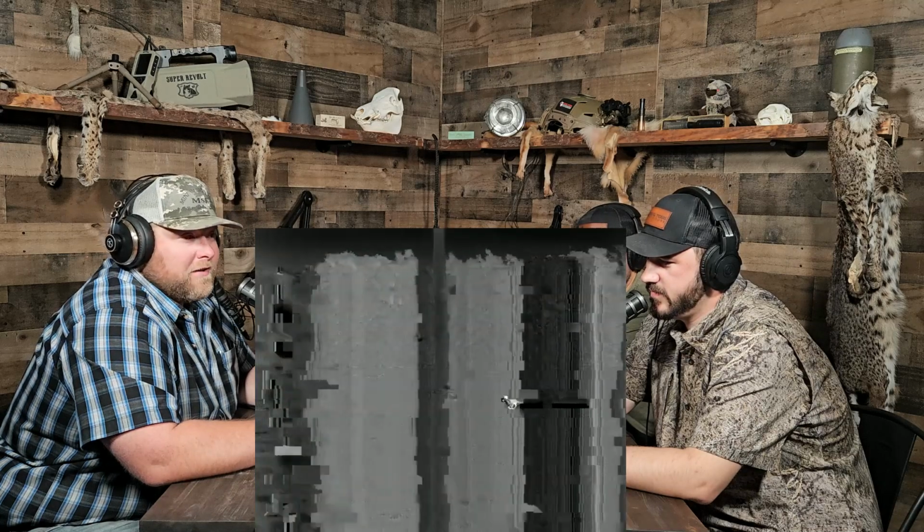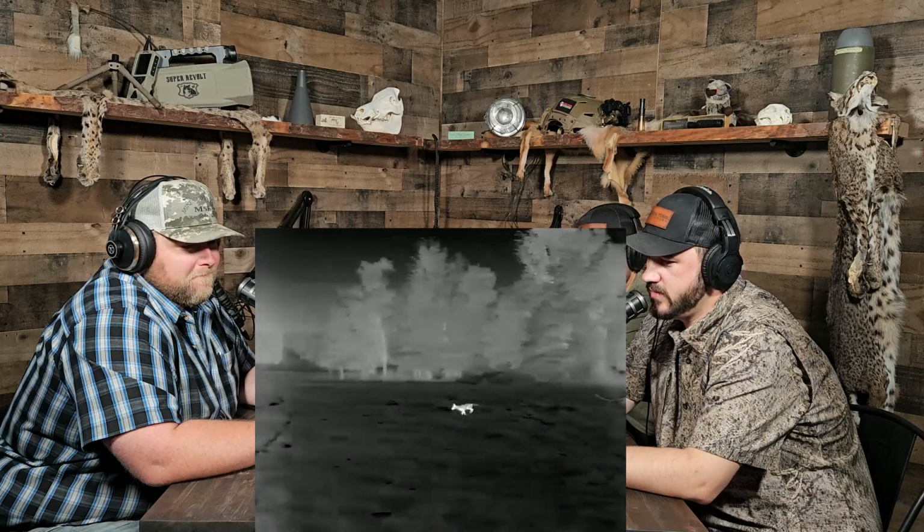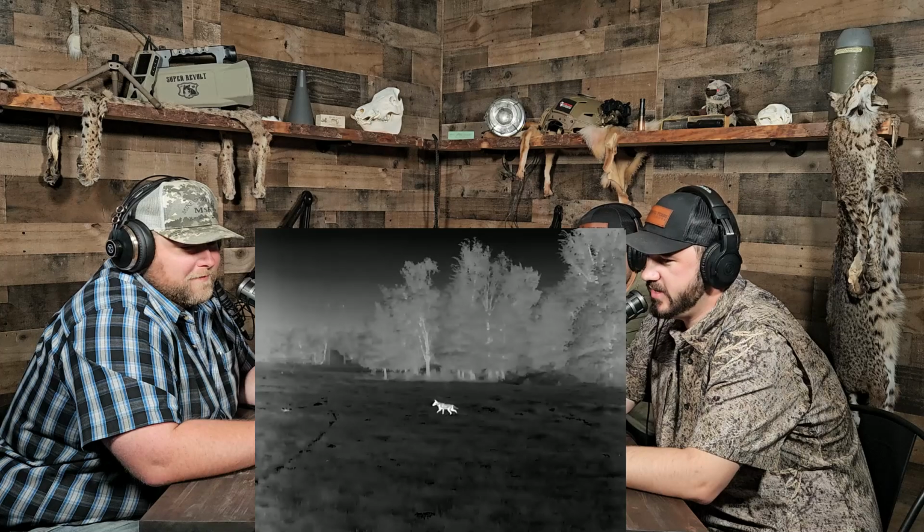This was the other night, our most recent hunt. This one actually came in all the way to the call. This was a coyote that was already in the field. We wouldn't have noticed this one if we weren't already set up. Look straight at the call, and the call's right there in front of it. I missed.